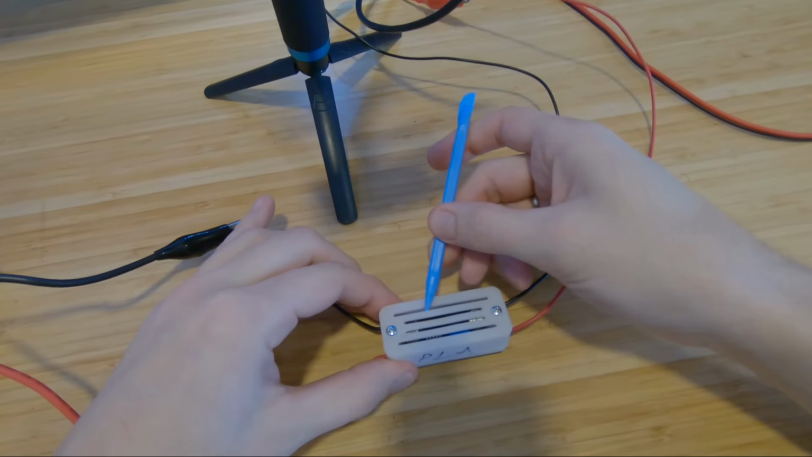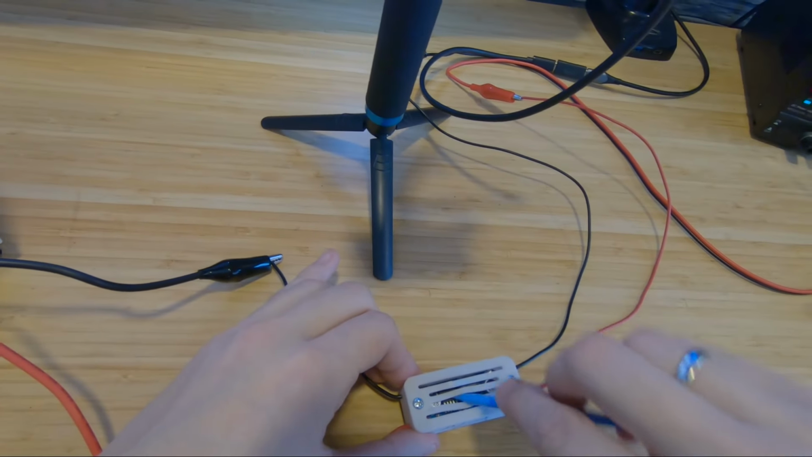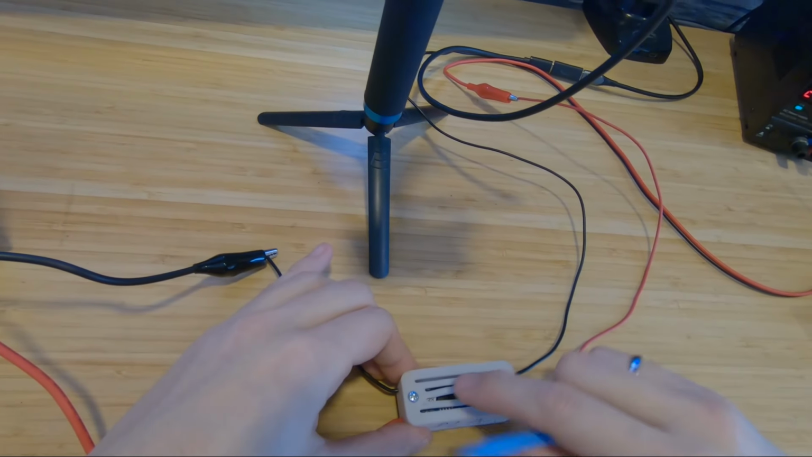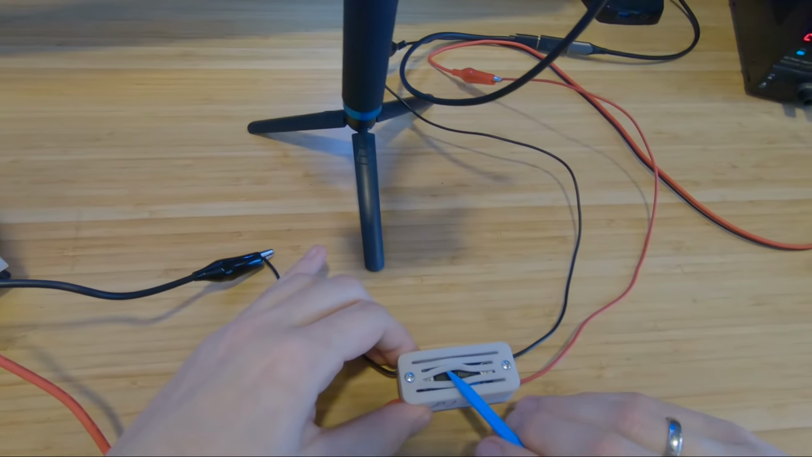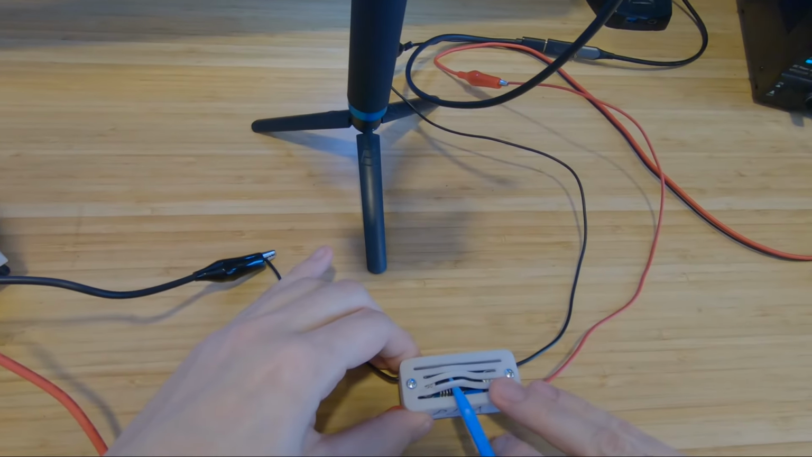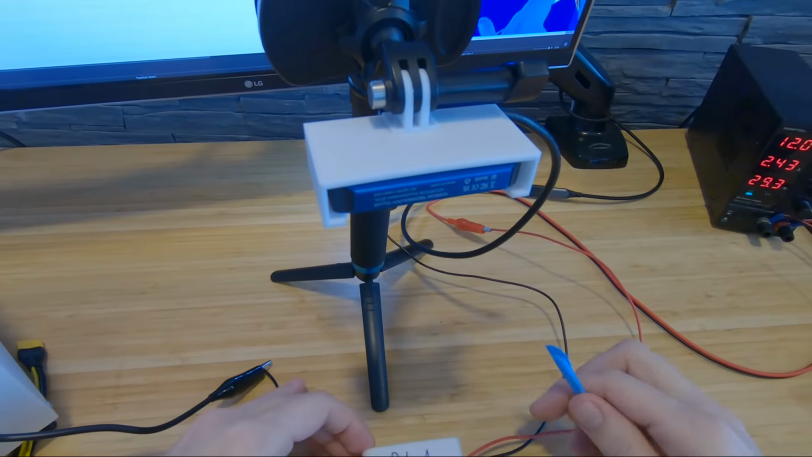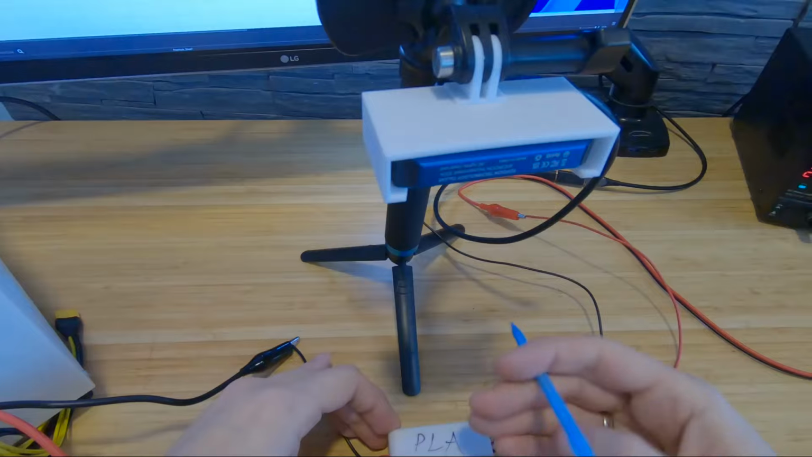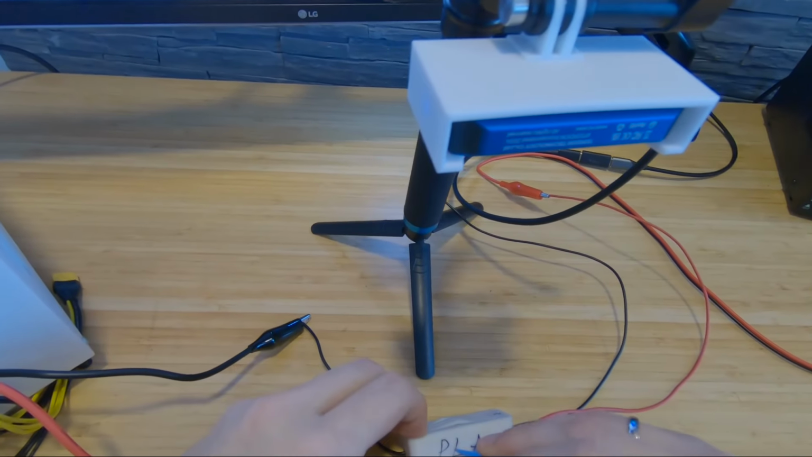Yeah, it's finished. Oh yeah, it's done. Okay, how's the side? Yeah, the side's done.